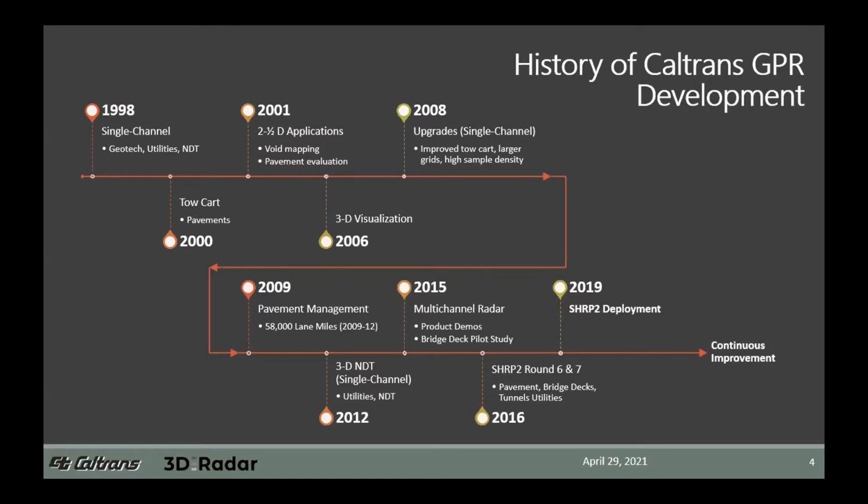I had a lot of interesting results out of it and really pushed forward the idea of how effective ground penetrating radar can be for establishing pavement section data. We became involved in multi-channel applications in 2015 and acquired our first 3D radar unit in 2017 under the Sharp 2 program. We've completed the Sharp 2 research, and we officially deployed the system beginning in 2019.